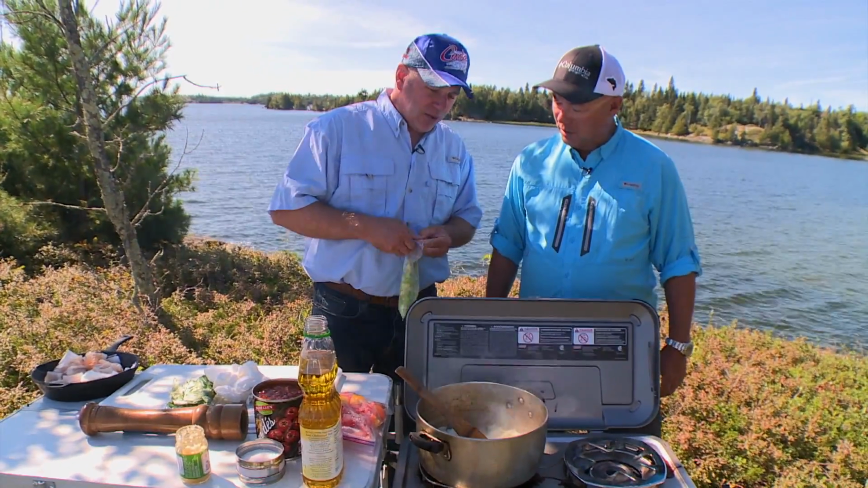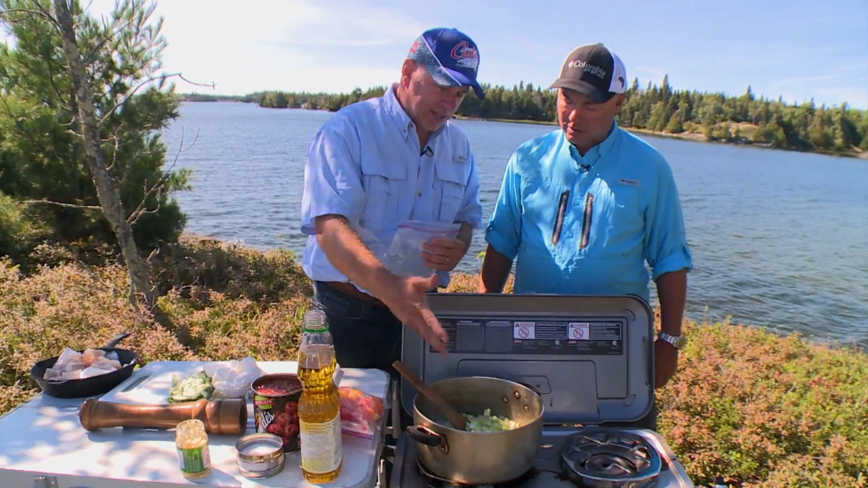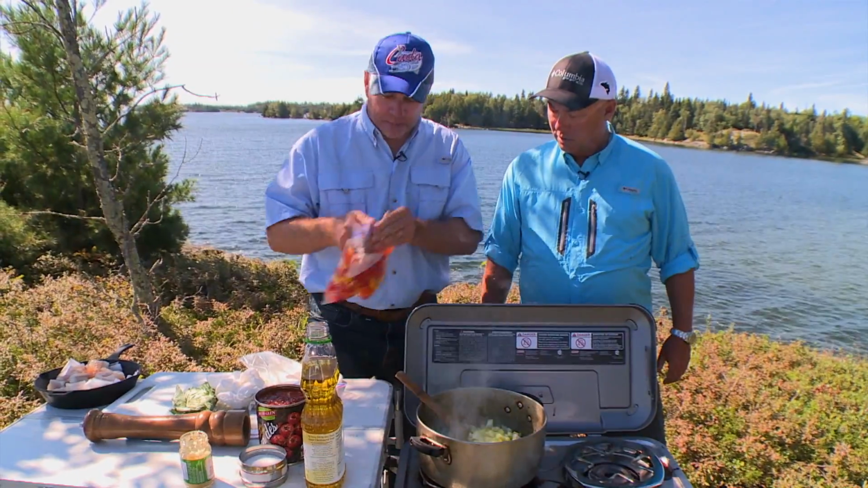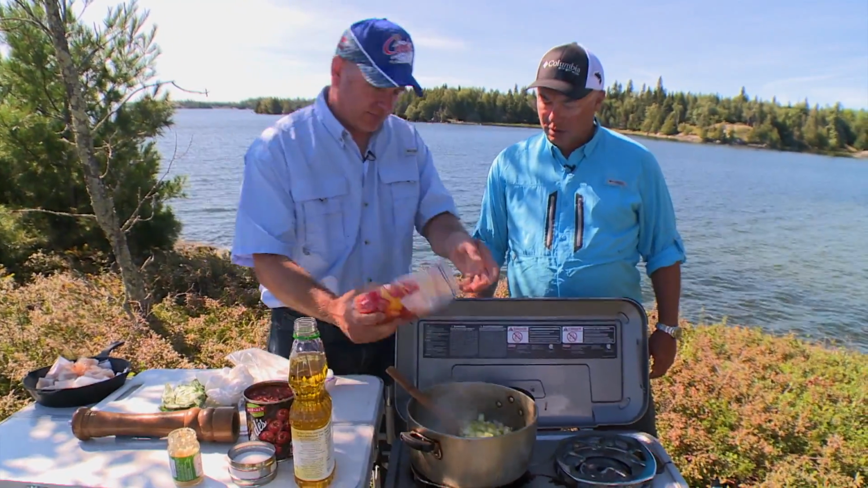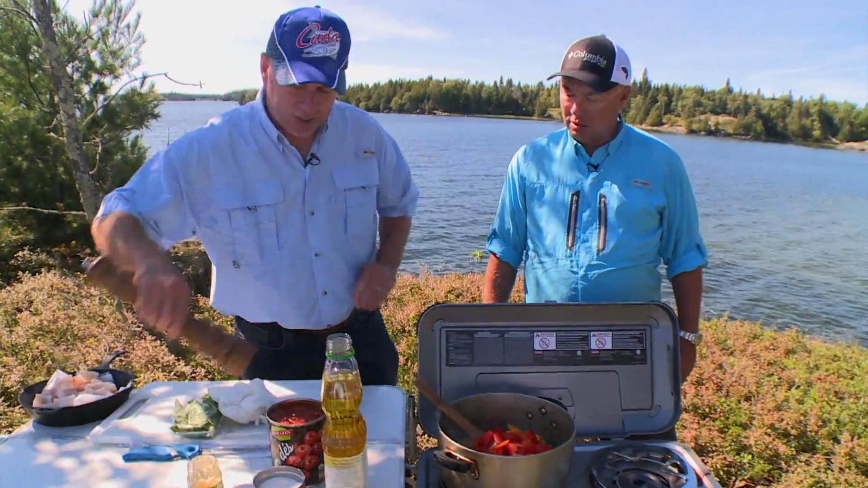And so now what we're gonna do is we're gonna add our celery. I add the onions in to start off because that is your flavor base. Yep. And then we'll add in our peppers. And the most important thing, again, is you want to season it.